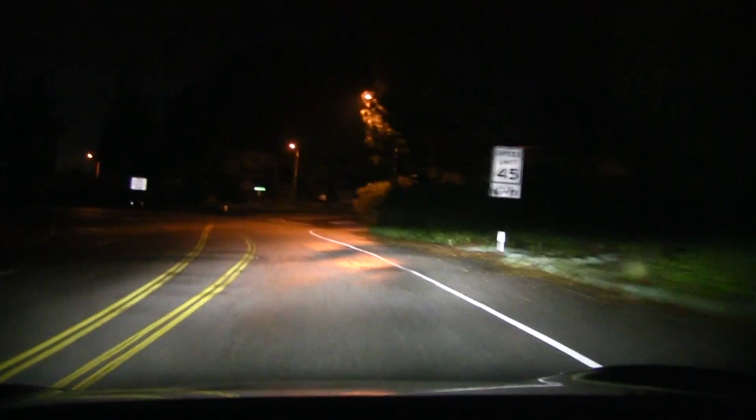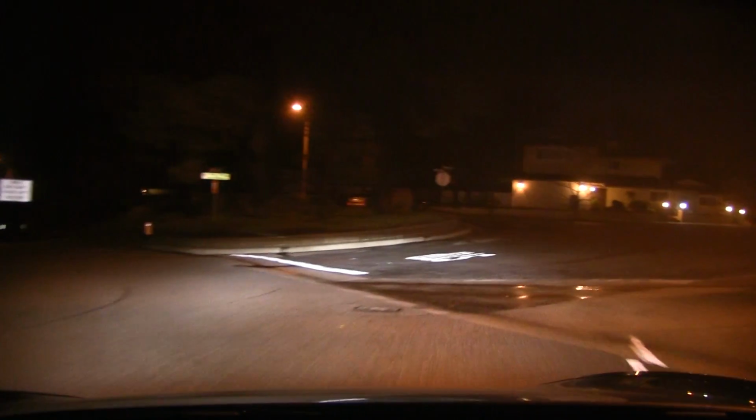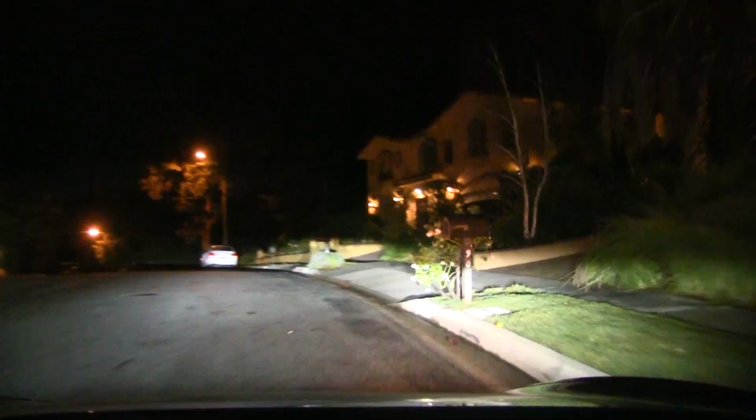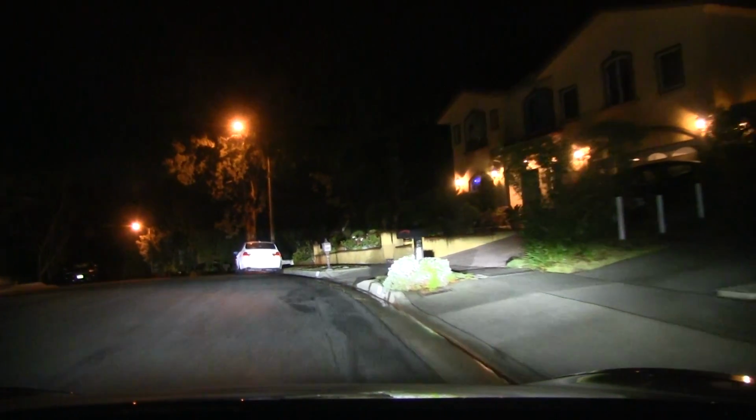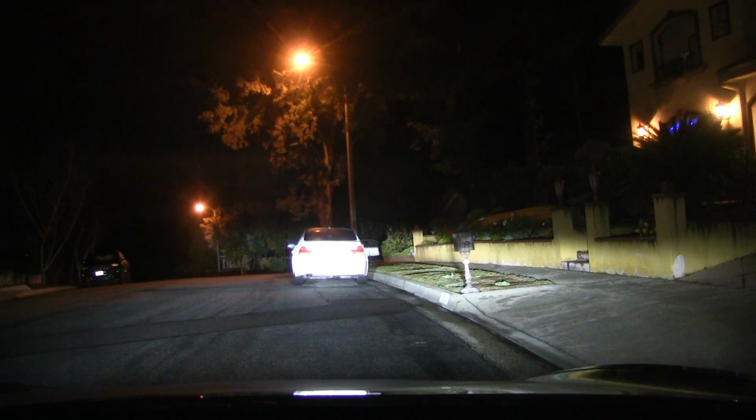So I think it's over now. Yeah, that was the dark section. So let's just go in here and stop. Let me just stop here. I'm not sure what kind of neighborhood this is. It looks like a nice neighborhood. Maybe where's a Tesla? No, it's a Toyota. There are no Tesla owners here.